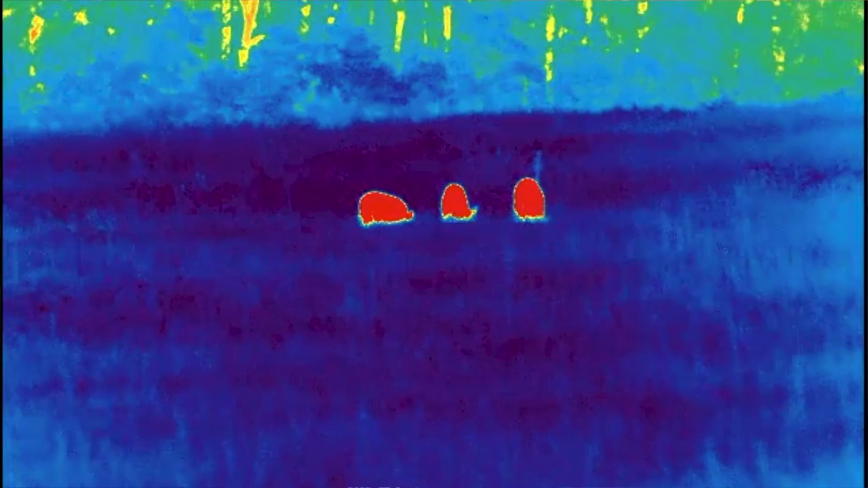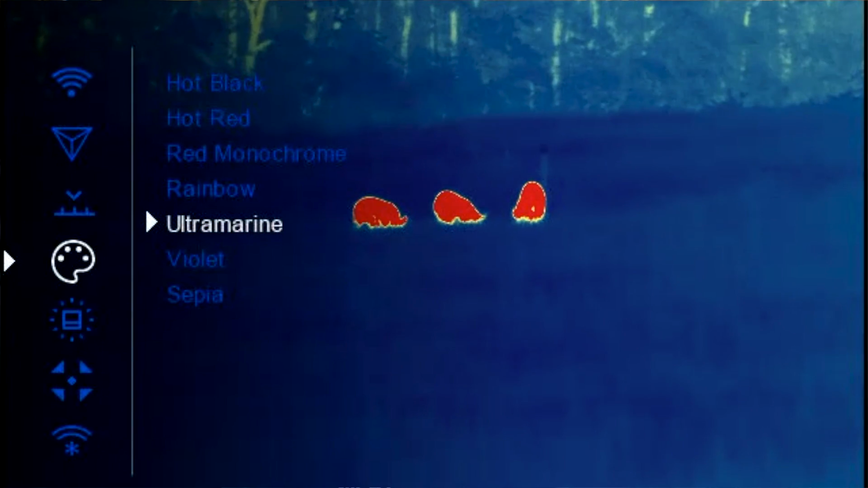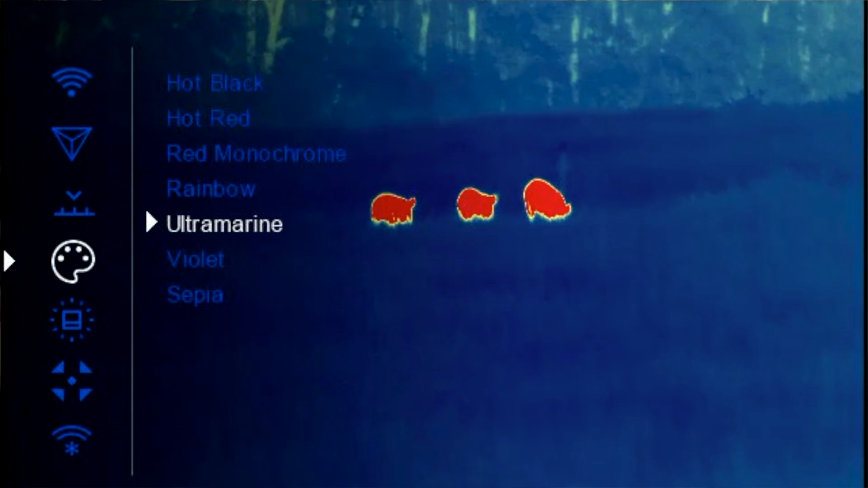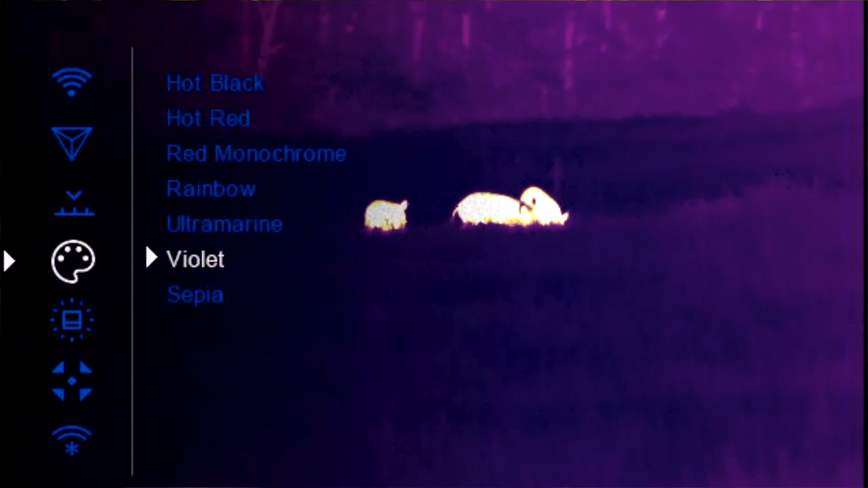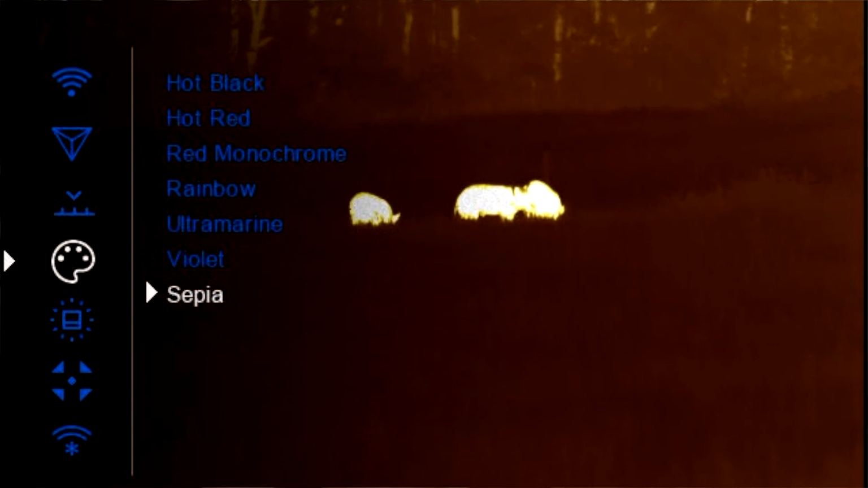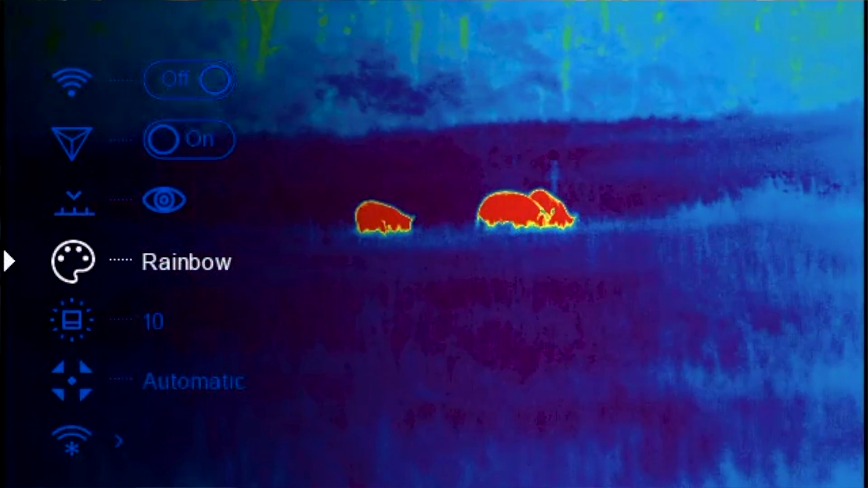It is a 640 by 480 thermal core resolution. It is 17 microns, starts out on 2.5 power and goes up to 20x magnification. So that's a big jump in magnification as far as going out to 20x. Starts at 2.5, which for me is a good base magnification for a spotting scope. I don't like them in the higher magnification levels, but 2.5 is a good starting point for me.